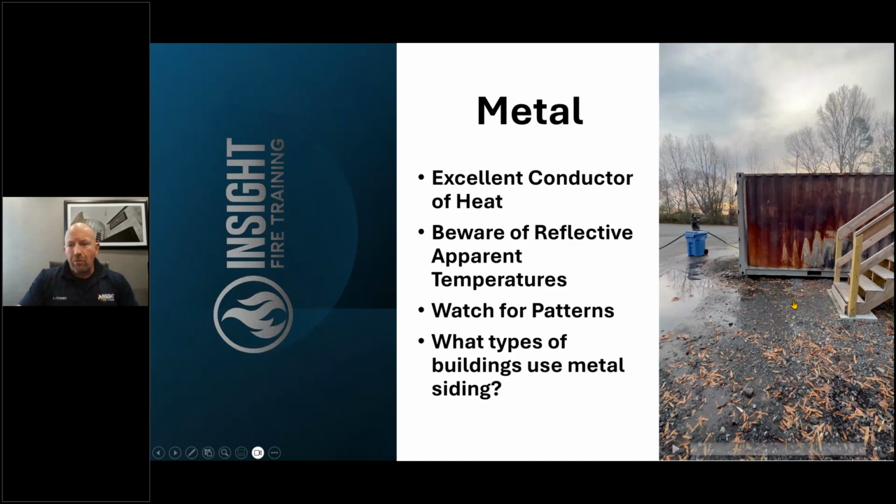We talk about metal. This is one of our training burns in Stallings, North Carolina. You can actually see as we pick up our Seek Attack Pro here, we can see that telltale pattern first on the side of the burn container, going from low to high, looking like half of a V, like what an arson investigator looks for. Keep that in mind. And I look for fire location, I look for convection, I look for colorization, and I look for descending thermal layer.